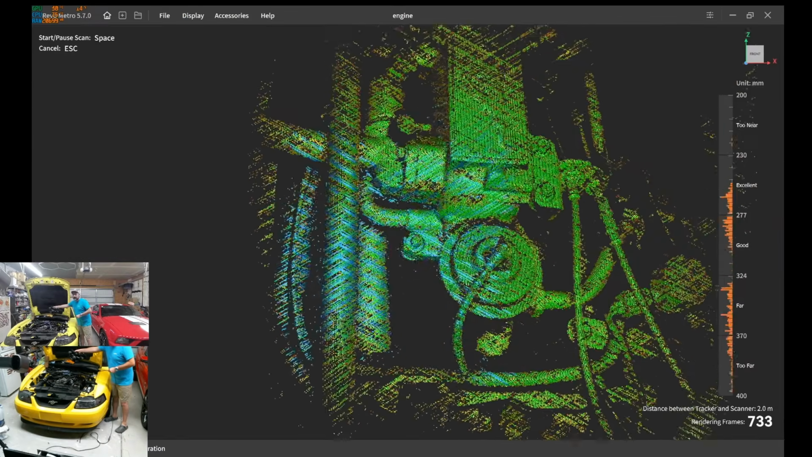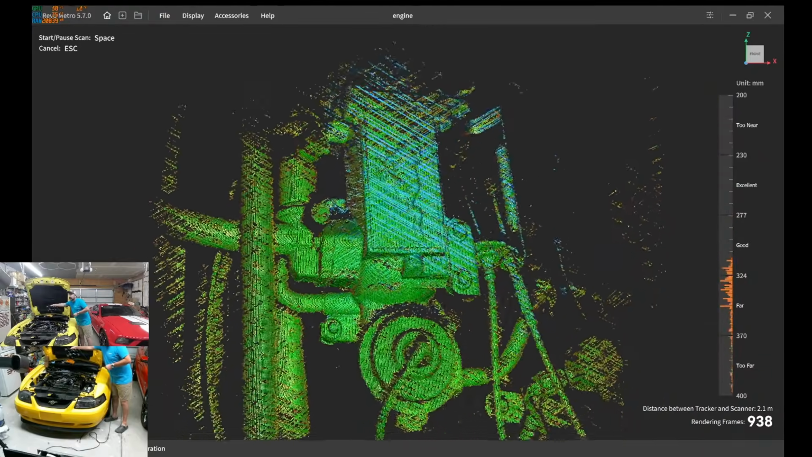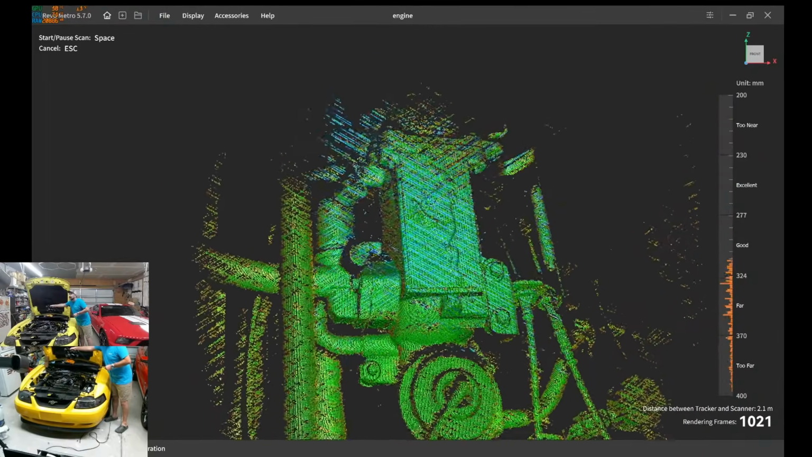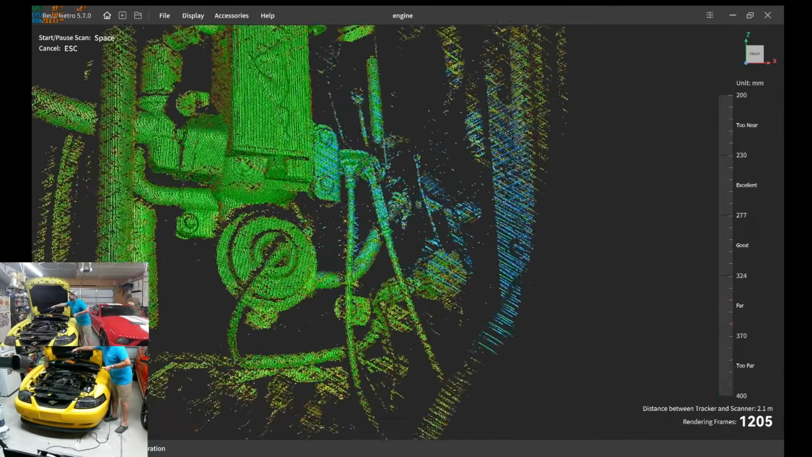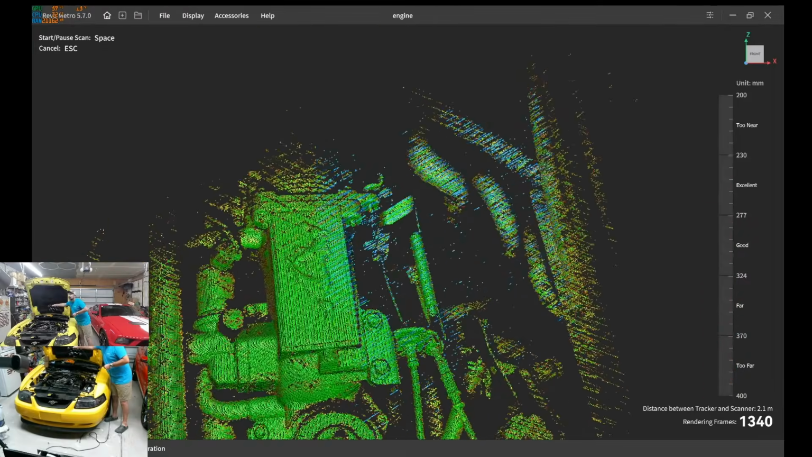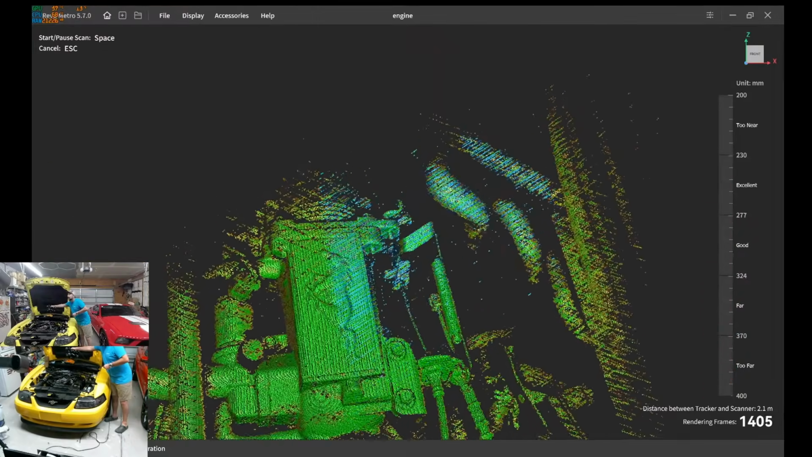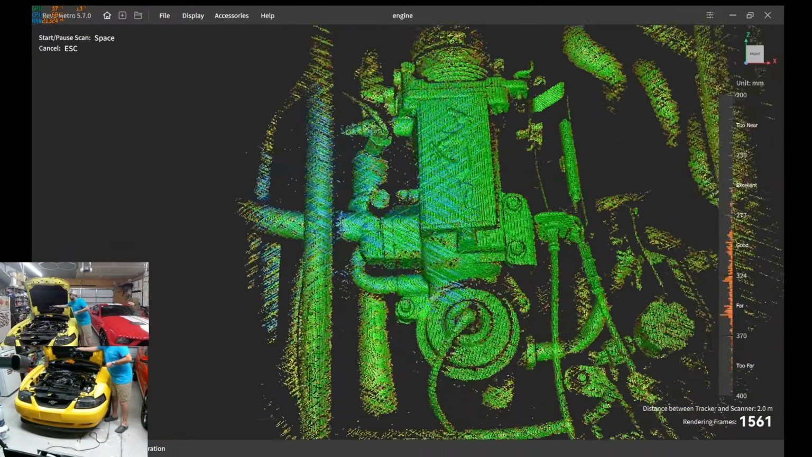I'm going to go ahead and zoom in. There's a button on the top of this. It helps you so you can see a little bit better. I'm going to be paying attention to this monitor up top. So let's go ahead and see if we can get to the back of that firewall. Got that throttle linkage, cruise control linkage. We'll get a bit of this intake.